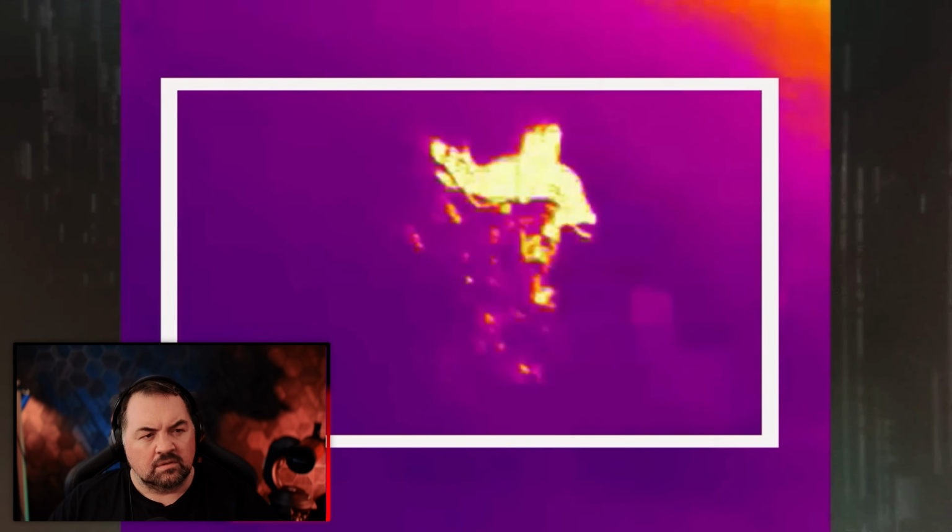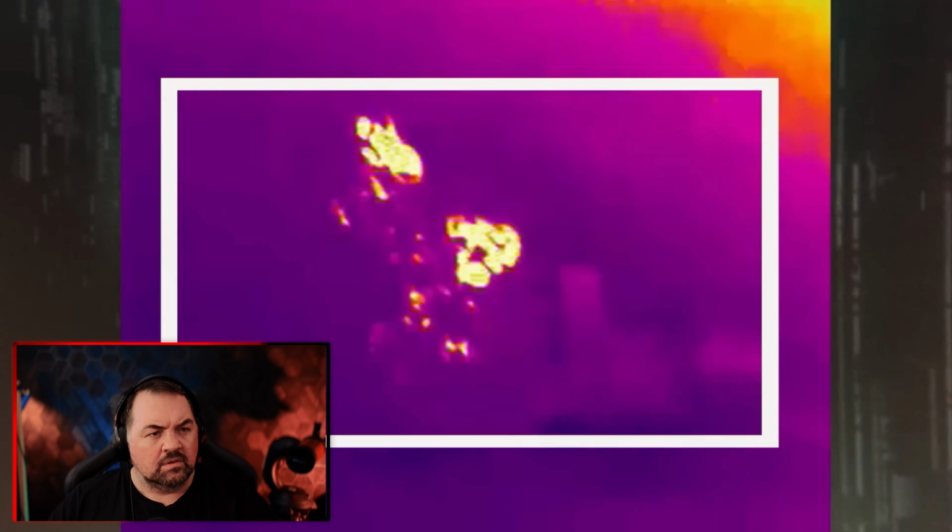Minutes later, the image changes. Now it looks like there's a couple. Two giant creatures emerge from the foliage, and one is bending down to pick up something.